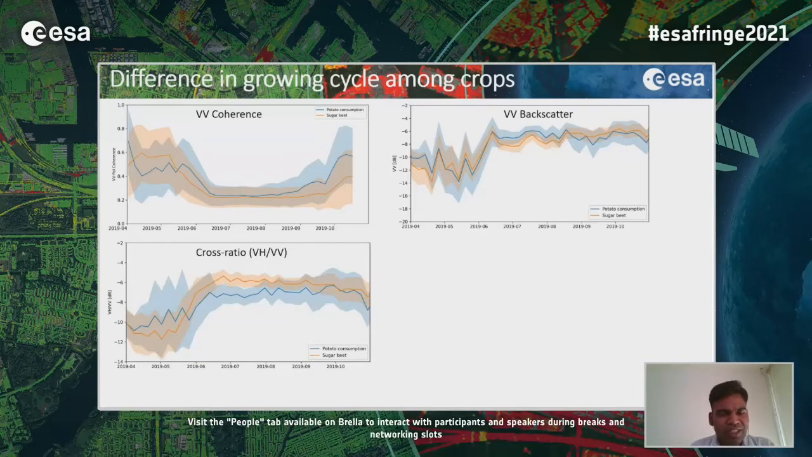In this slide, I'm showing that we can differentiate with the coherence two structurally same crops, that is potato and sugar beet, but they have different phenological cycles. So that we can see here.